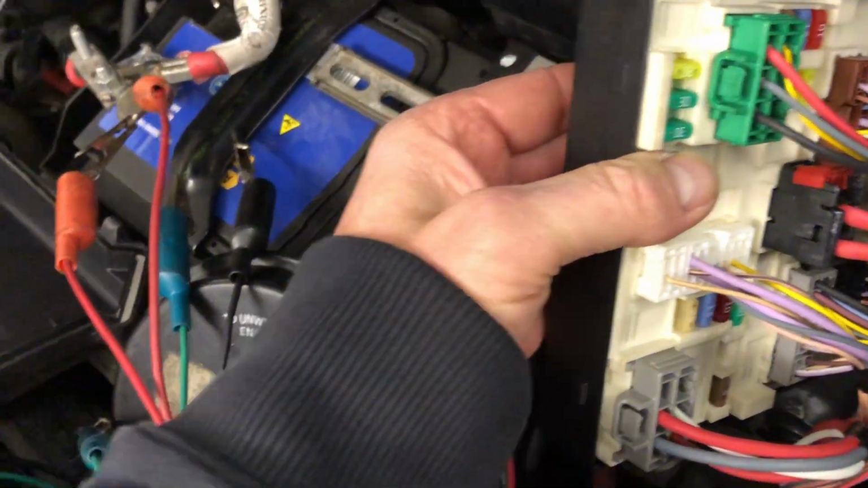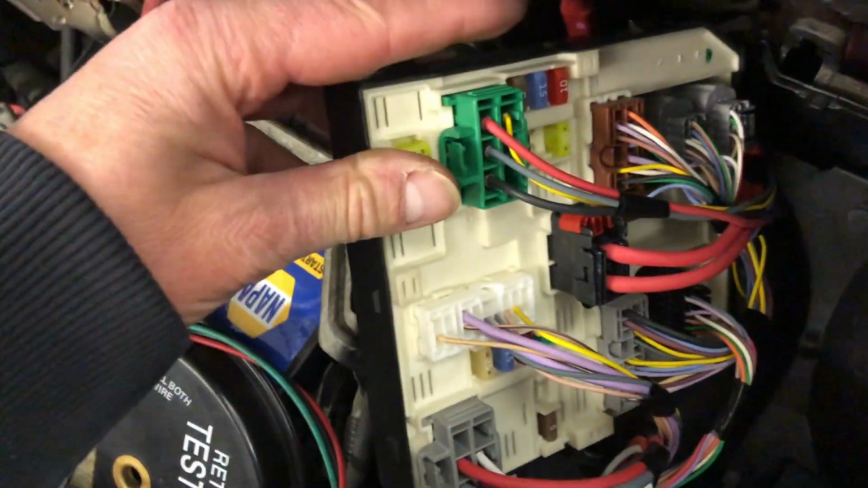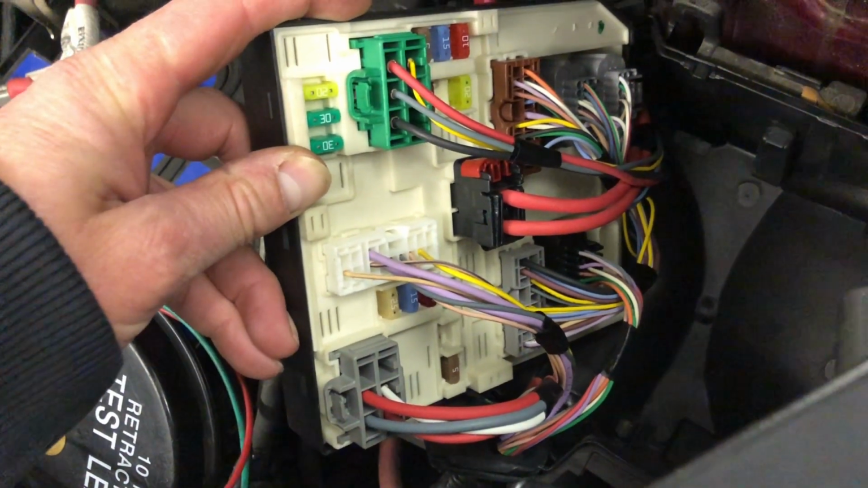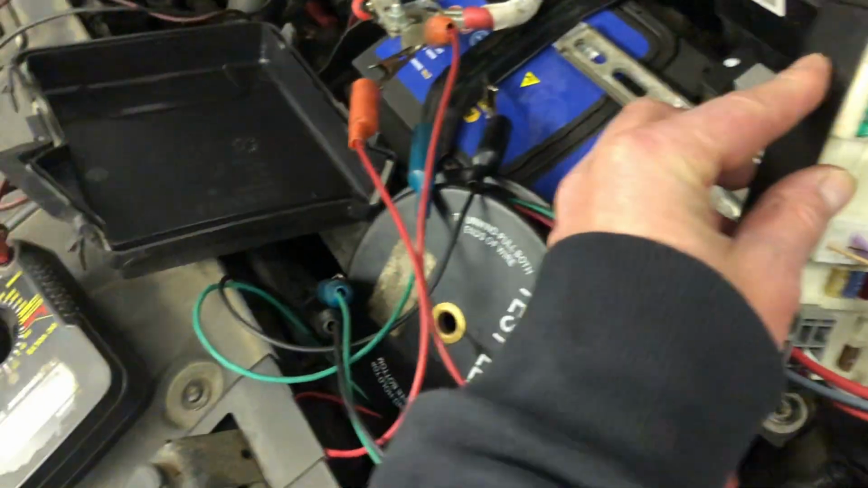But the old school way of checking this, and what we're going to be doing today, is one by one taking out those fuses and seeing if the amps drop down, and then we'll know which circuit the problem is on. And I'm pretty sure it's going to be something to do with that heater matrix, heater resistor, AC control module, something like that. Let's start pulling these out.